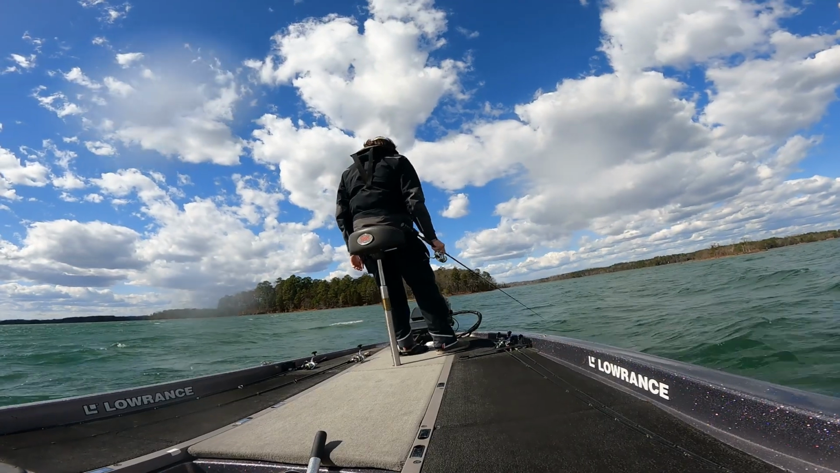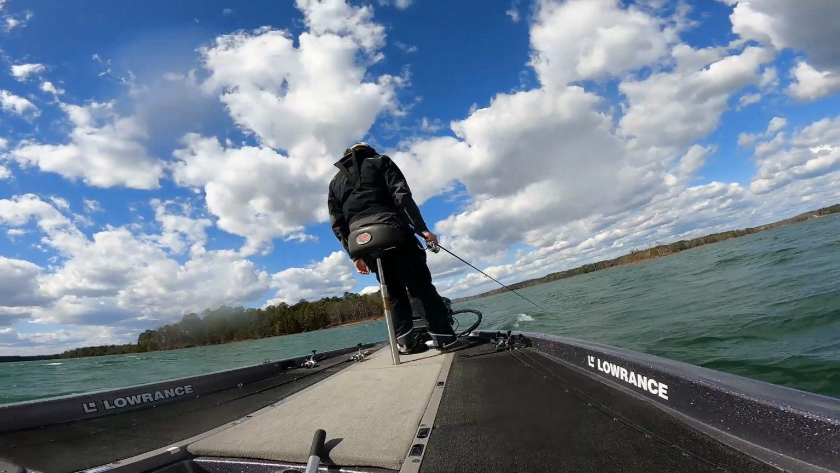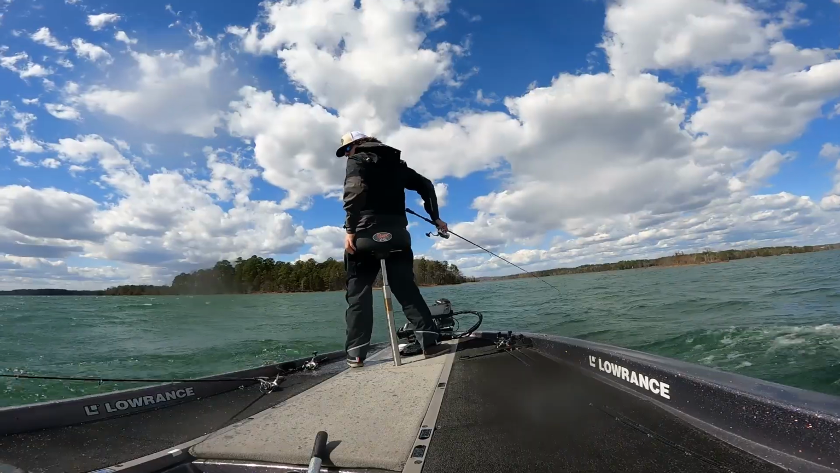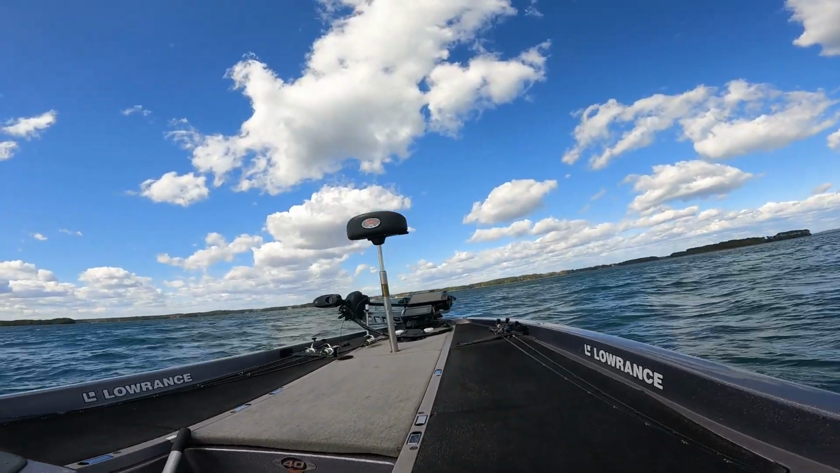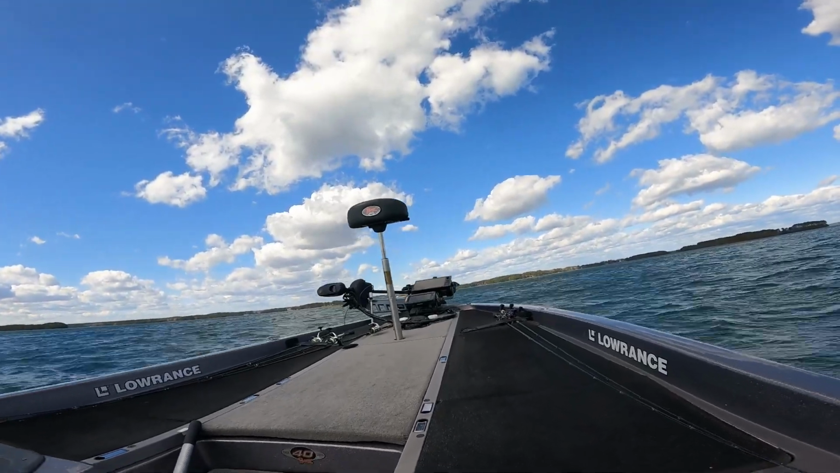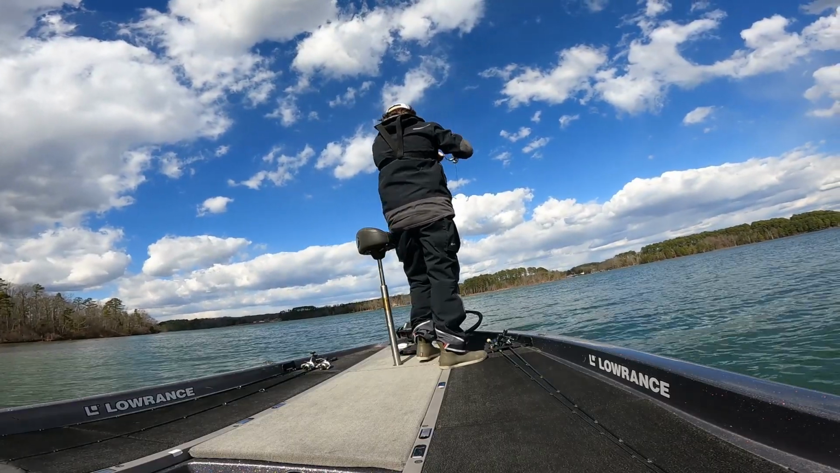Yeah. So at this point, it's like 10 o'clock in the morning. I know I got 19 pounds. The weather's getting rough. As you can see, I took a wave over the side and it kind of started washing my rods away. And you can see how big the waves are getting on the lake out there. But I knew I had like 19 pounds, and I didn't really think that was going to be enough to do it, just based off how the weights had been.